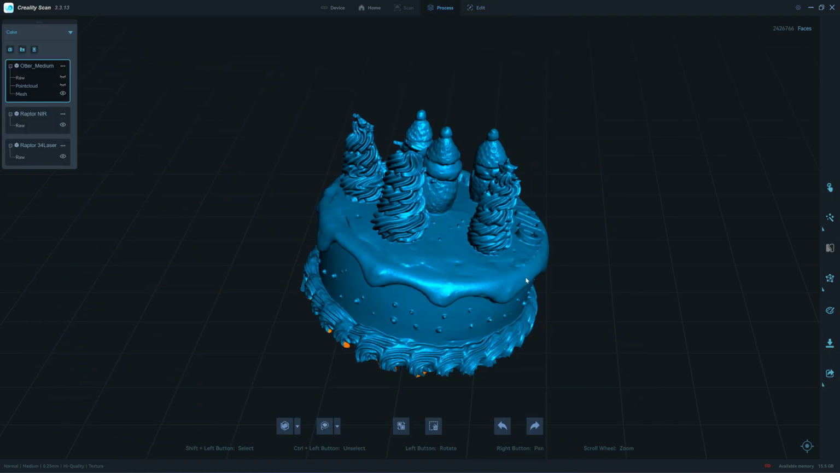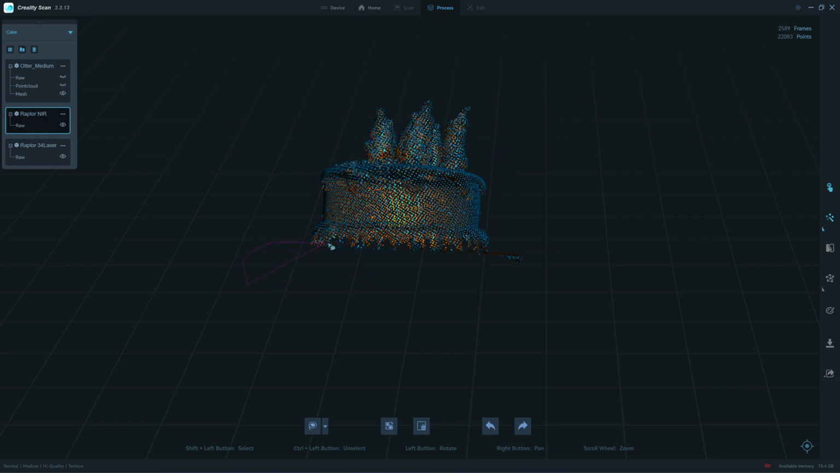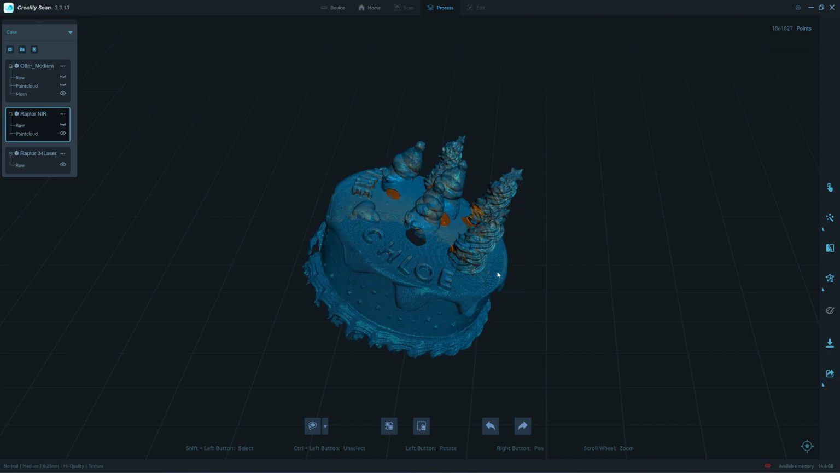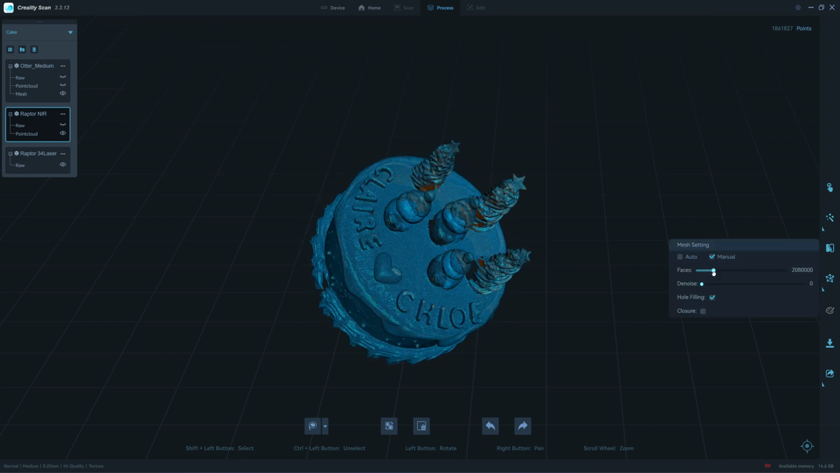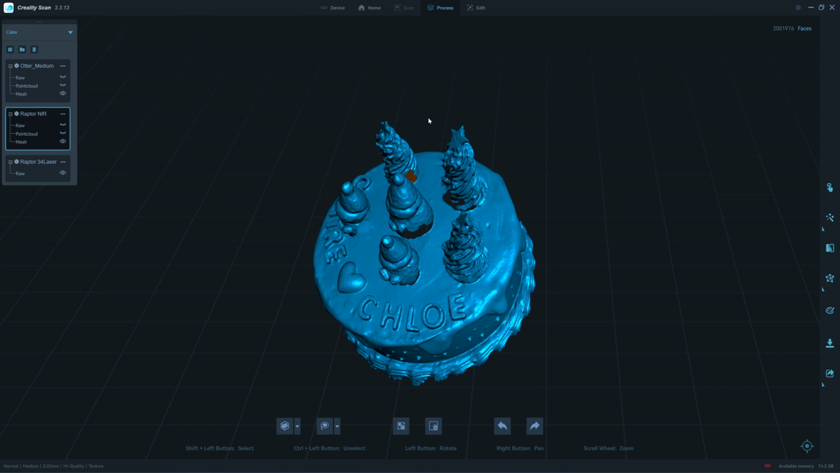Let's move to Raptor NIR. Okay. Let's do 0.25. A lot more missing surface data than the Otter. See, the whole back of this snowman is missing. Use 2 million. Okay, I try to fill the hole.